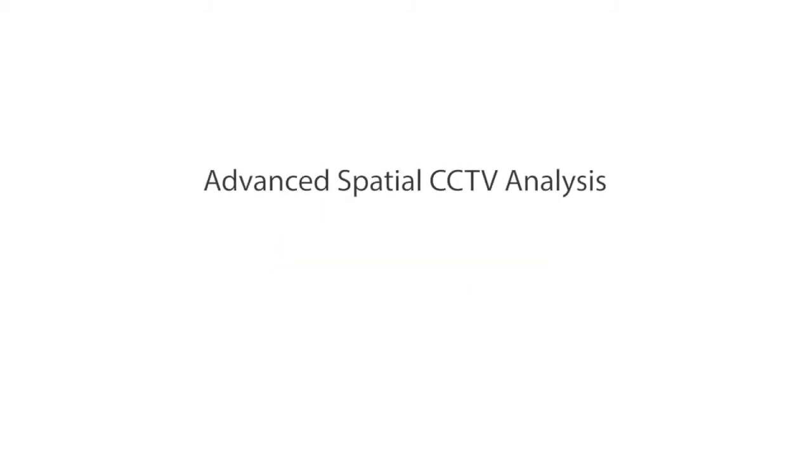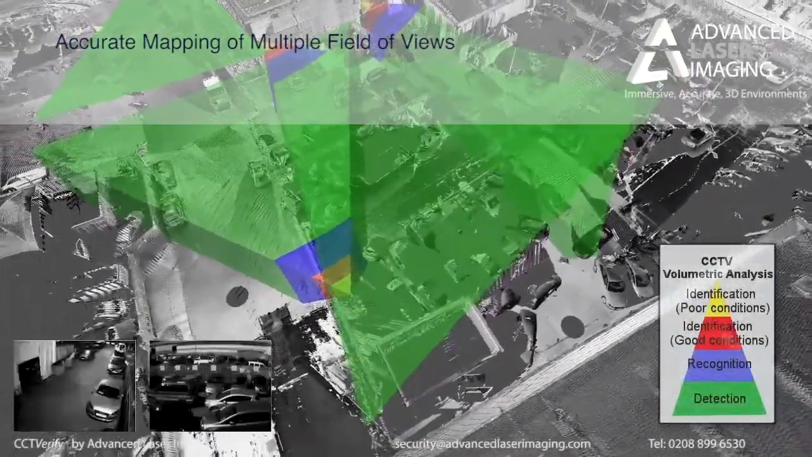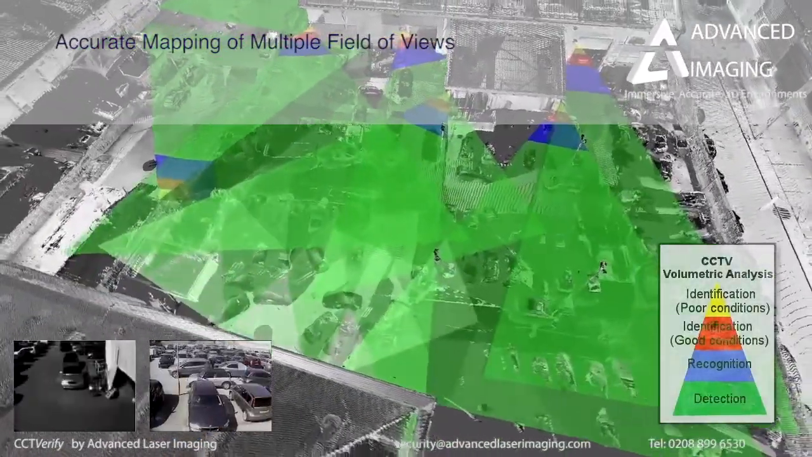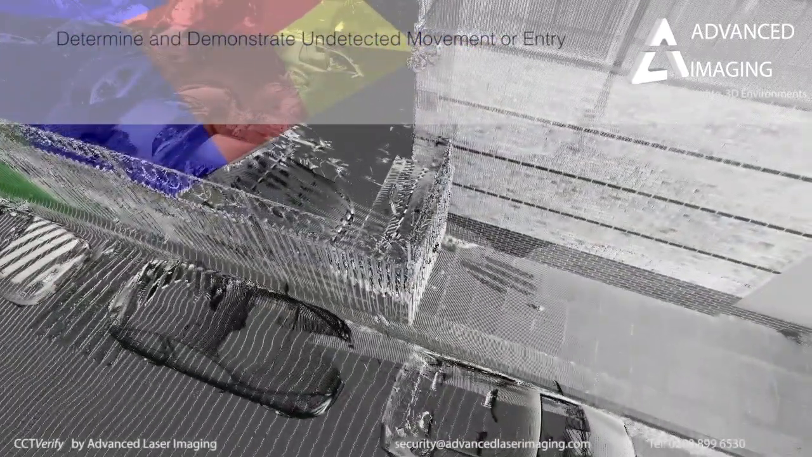Now let's look at advanced spatial CCTV analysis. CCTV forms a critical part of most modern investigations. We have developed the capability to measure a camera's field of view using only an image from the camera and our 3D environments. We can easily assess multiple cameras and use our analysis to critically examine potential areas where a suspect or victim could have remained undetected.